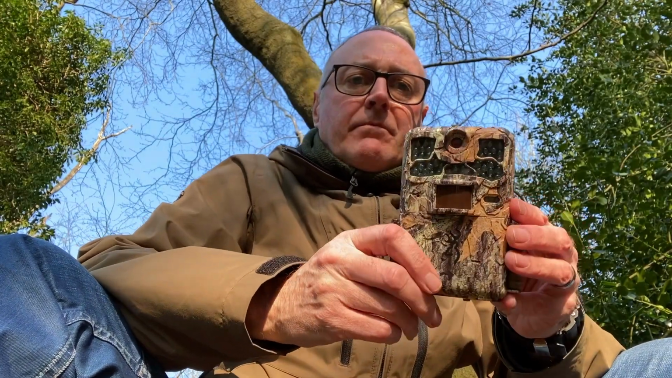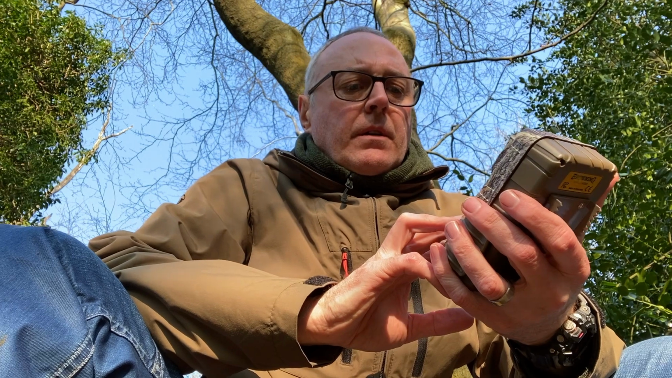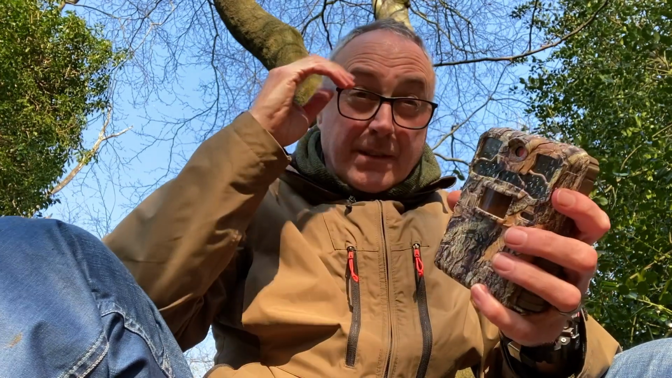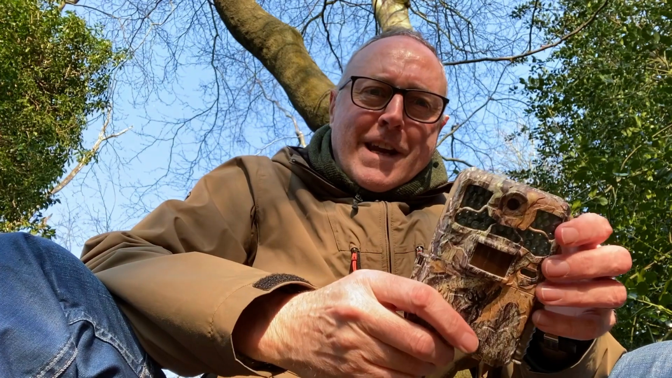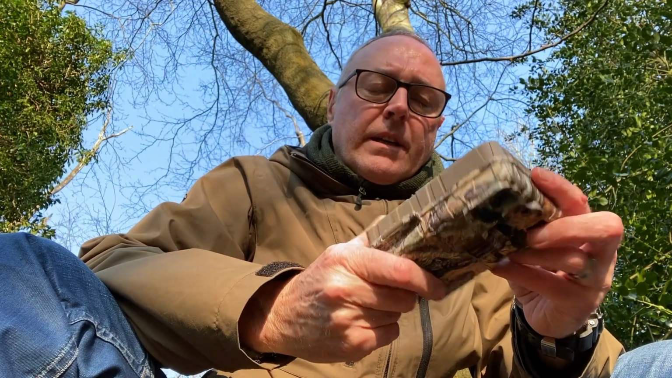So guys, here's the camera, a Browning, as I say. I think they retail now for between 180 to 190 pounds, which is about what I paid for it several years ago. As I say, I've had it several years. It's never let me down. It's been out in all sorts of weathers, rain, snow, ice, all sorts, and it just works.